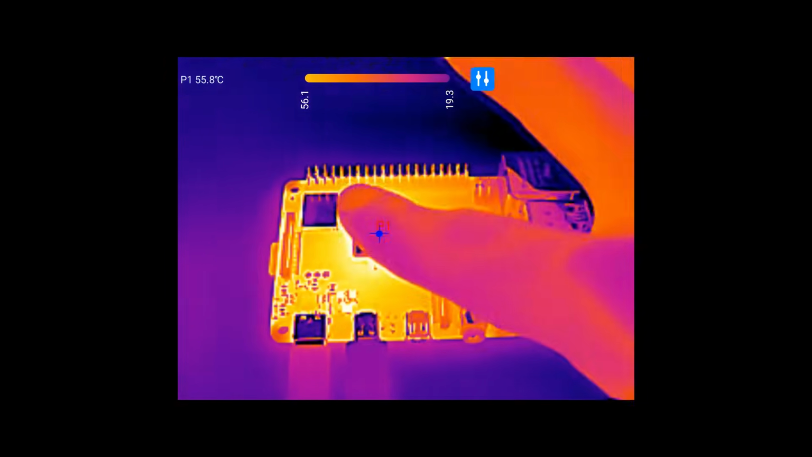Now that it's on, I'll run a script that should make it work at 100% capacity of its processor. And you can see that in fact it is starting to heat up quite a bit. I'm pretty sure it has a temperature limitation in the sense that once it reaches a threshold temperature, it starts holding back on the amount of power that it gives it.